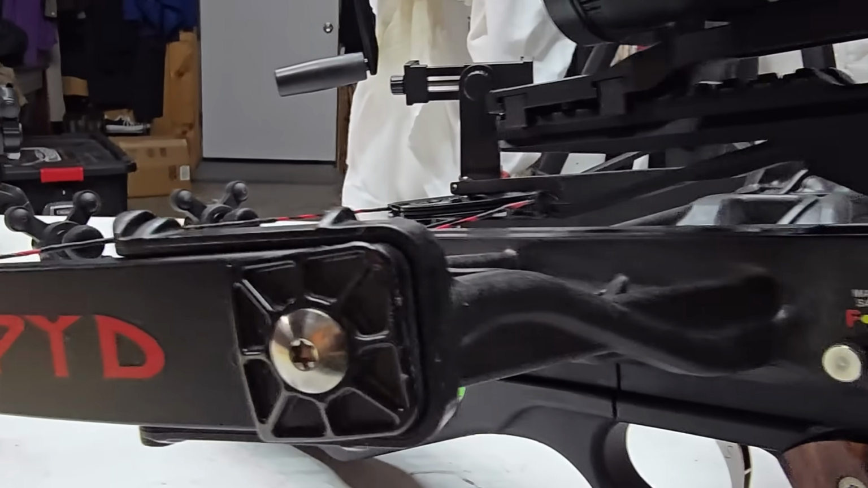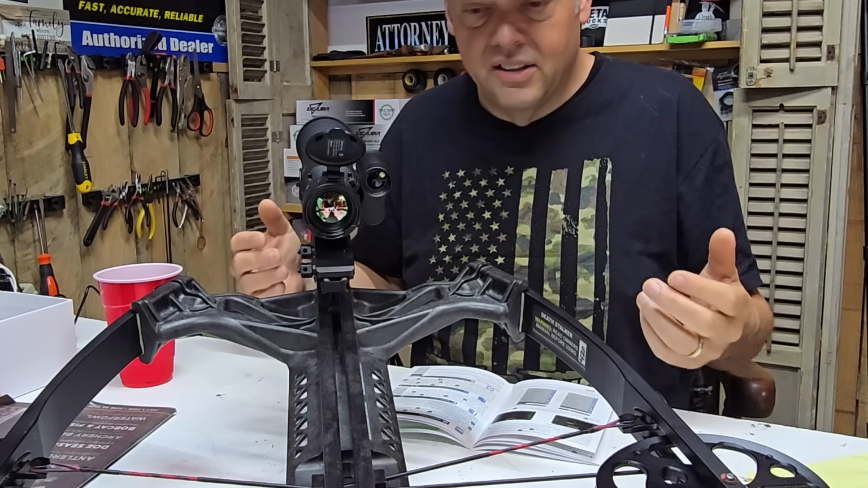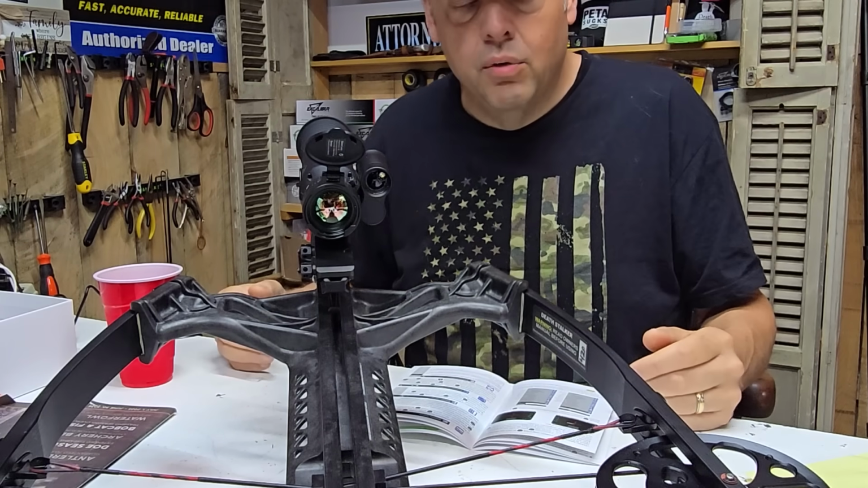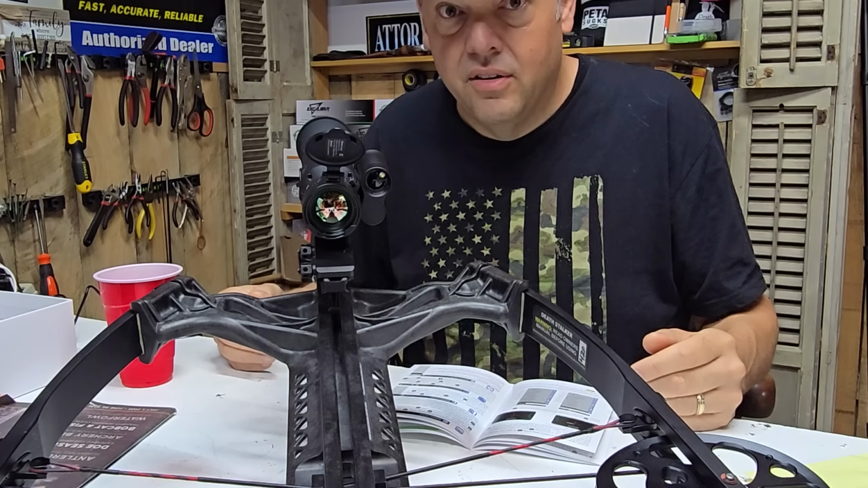Ooh. The last video of Crossbow Appreciation Month will be me shooting this crossbow, hopefully getting it sighted in with this scope. We'll take a few shots in the 60-yard backyard at night. Ooh, that's going to be pretty cool. I wonder what the Luminox look like going through this thing. Stick around and find out.